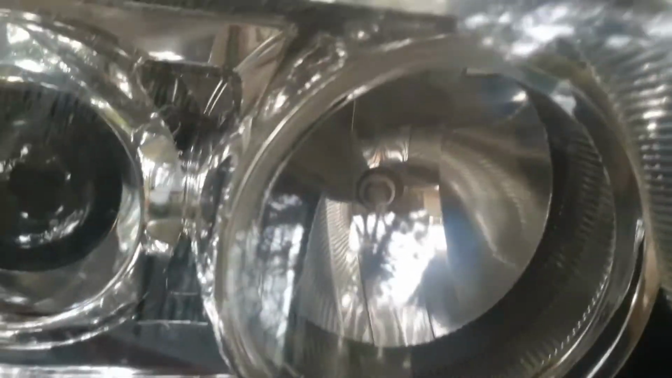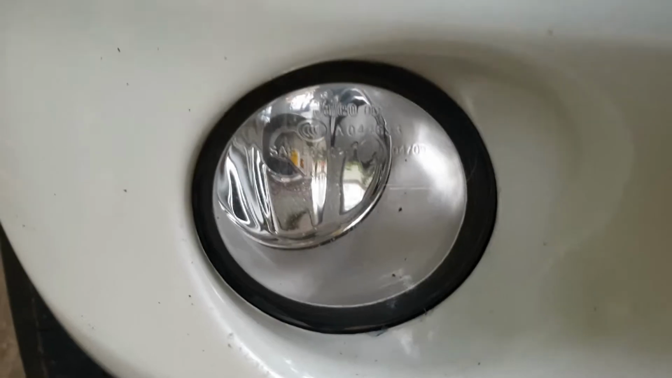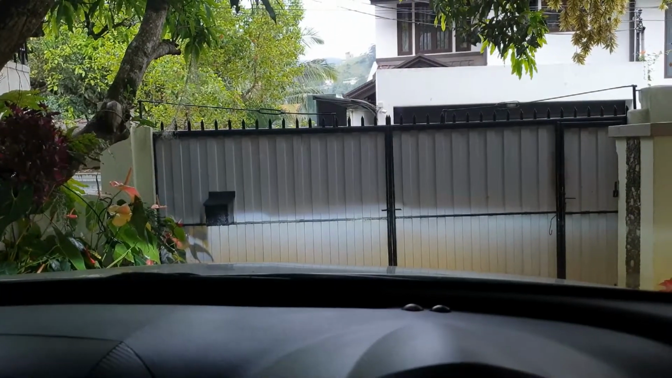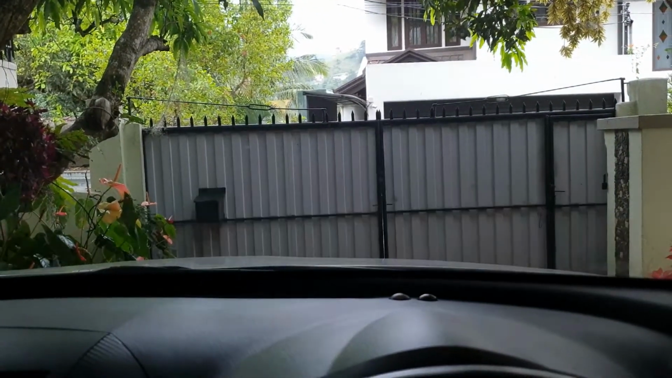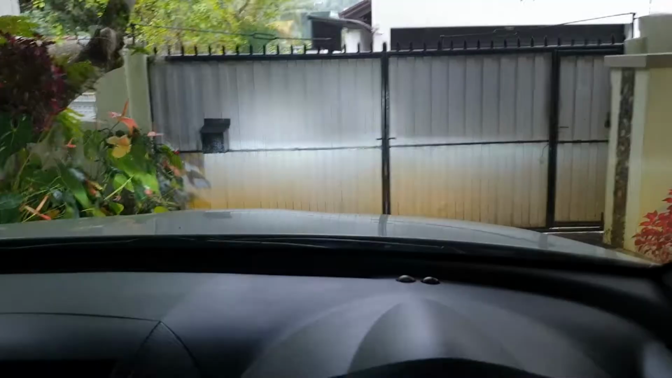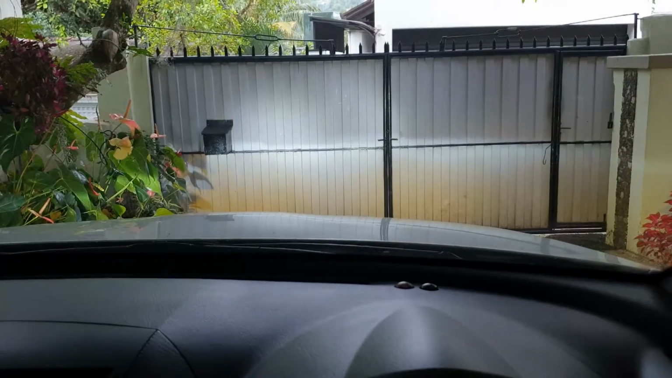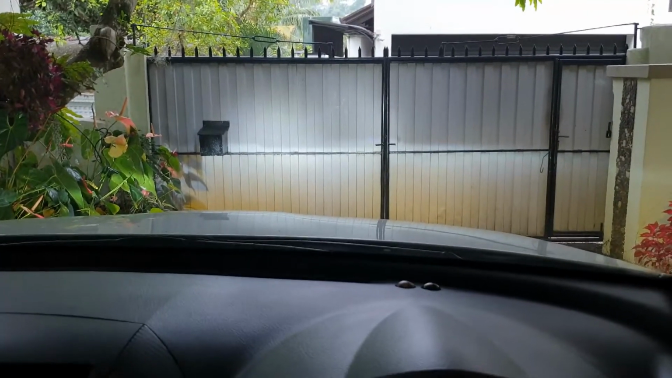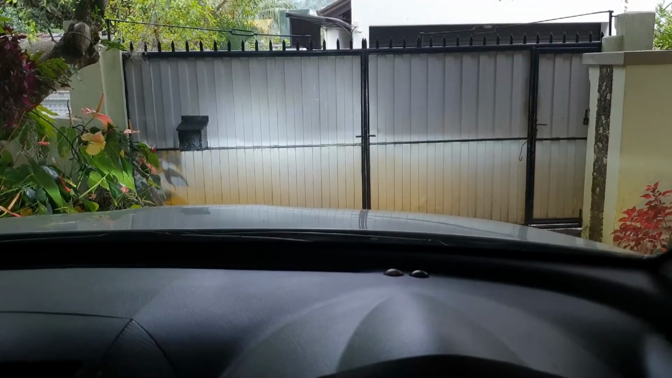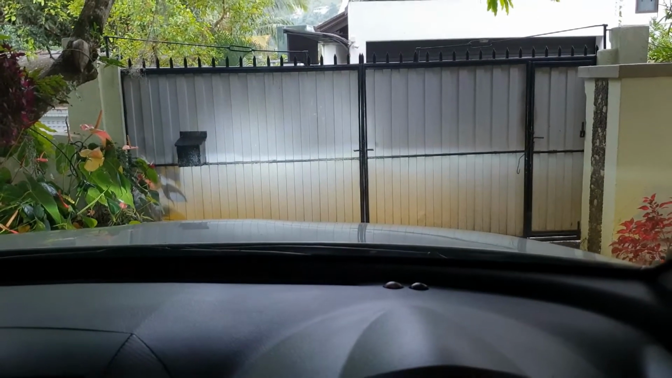And this is how they look switched off. So yeah, I'm gonna do a small night drive. I'm gonna wait till it's night time to do a POV and see whether they're actually good or not.